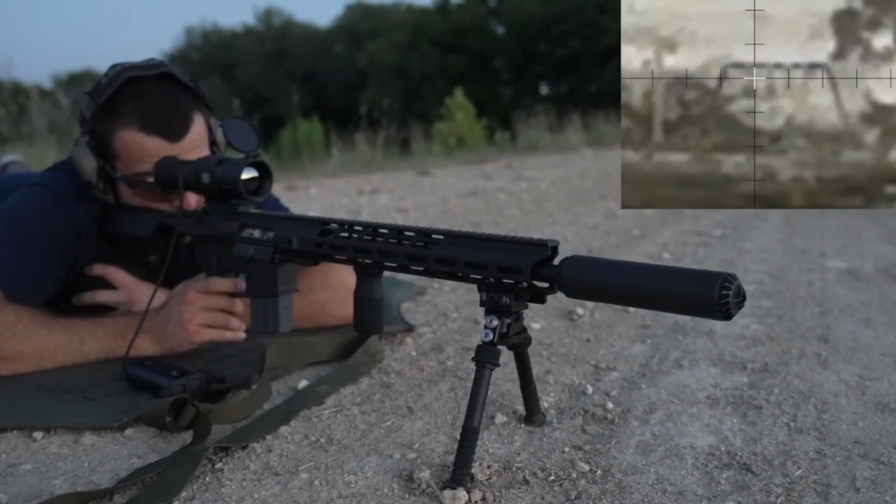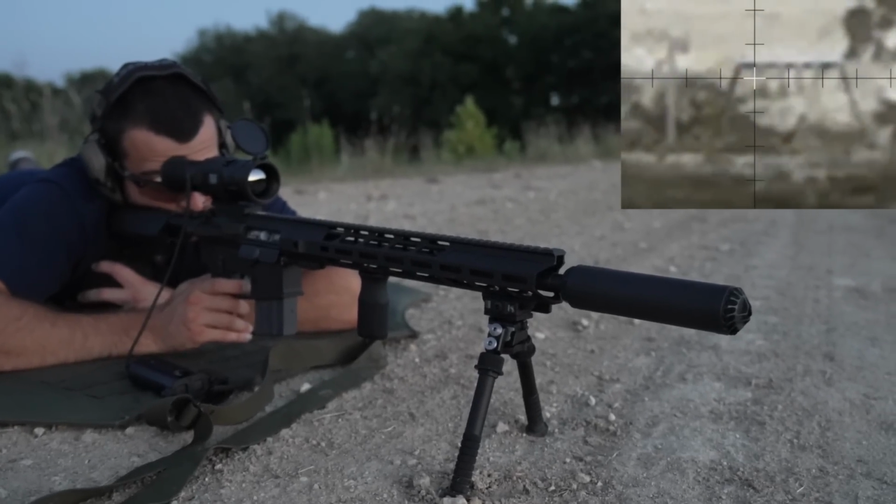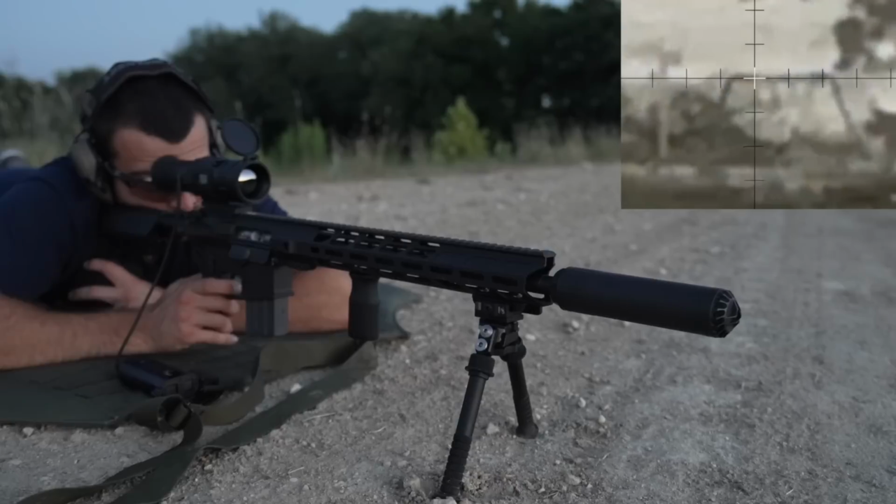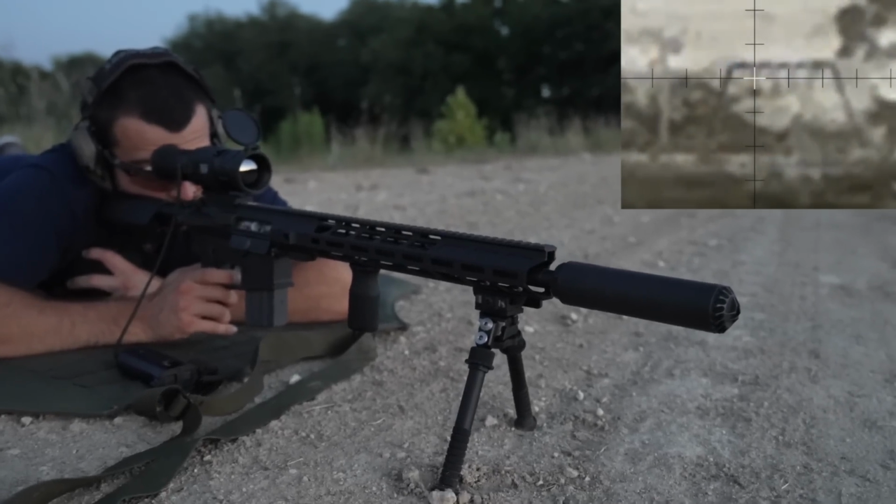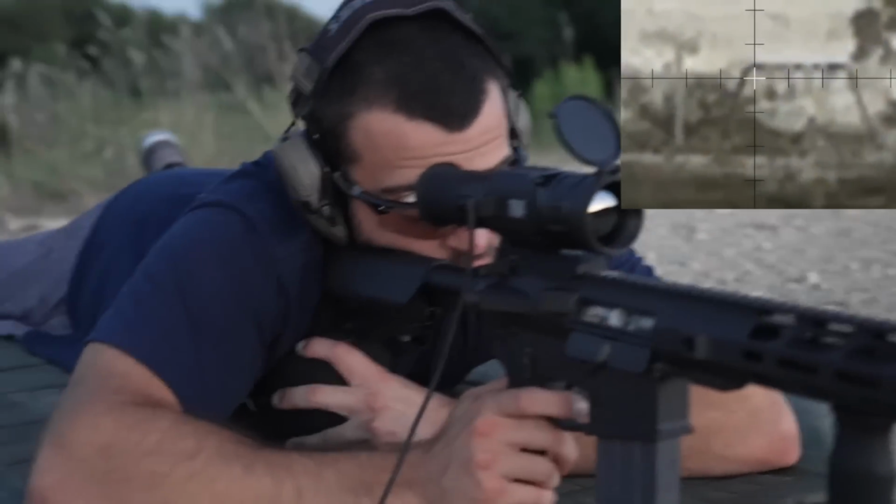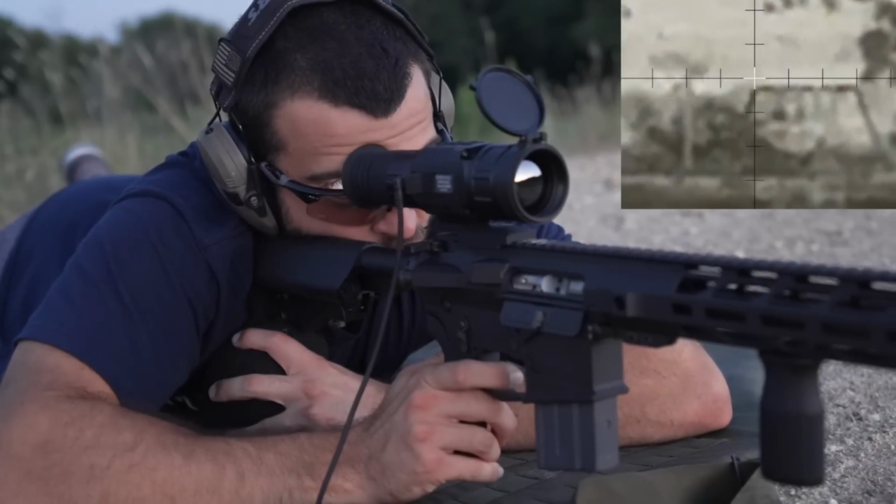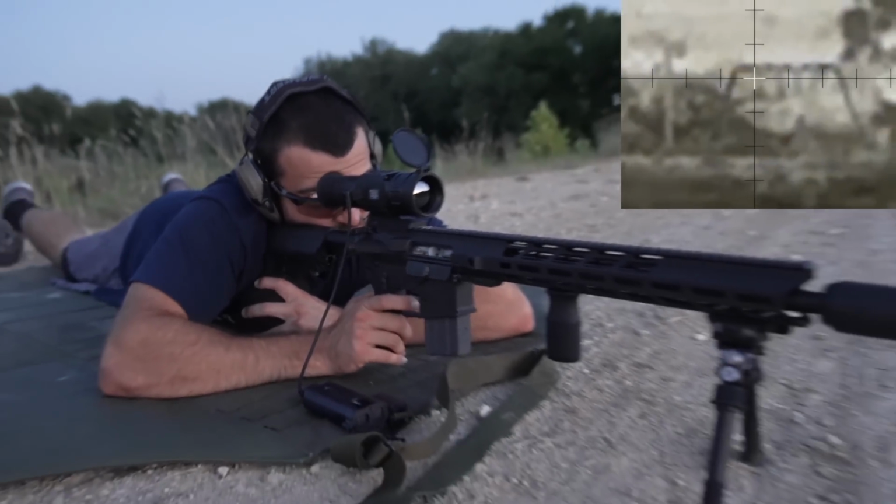I'm going to hold at the top of the stem so it drops for 300. You good there? Good hits.